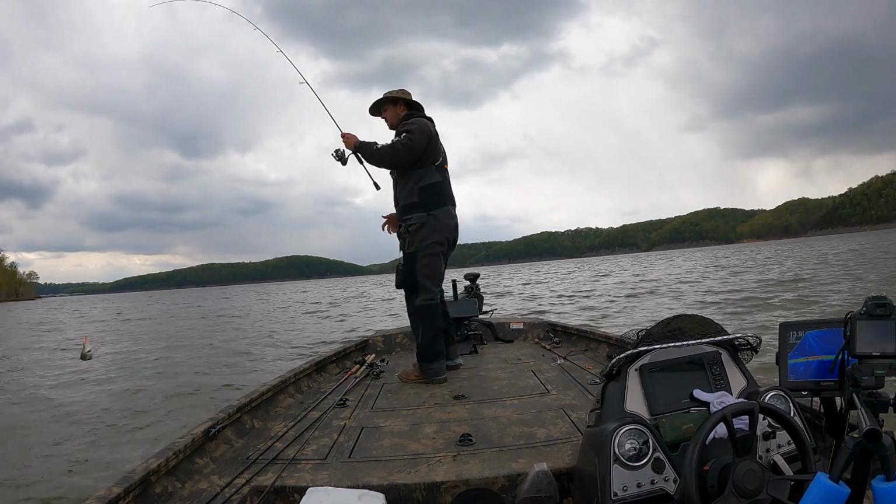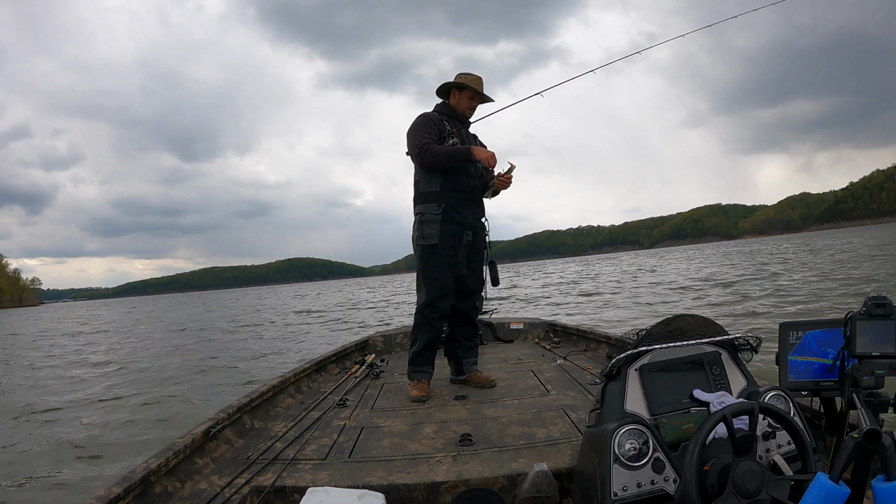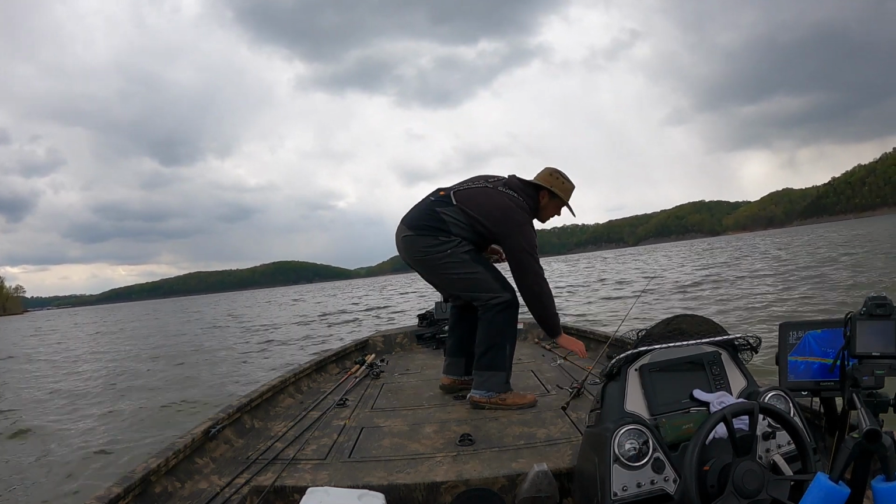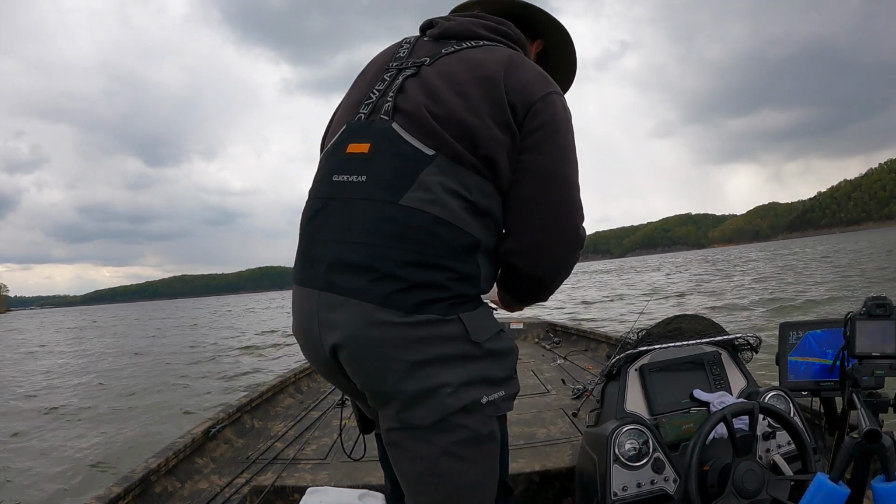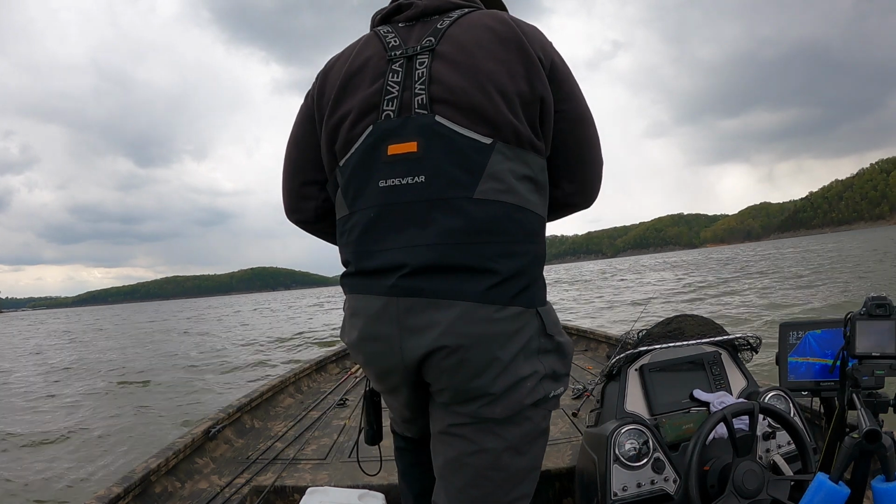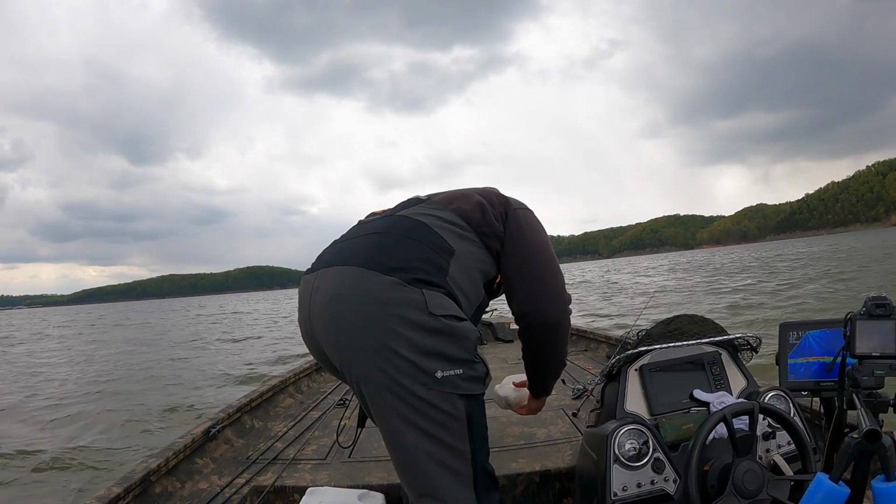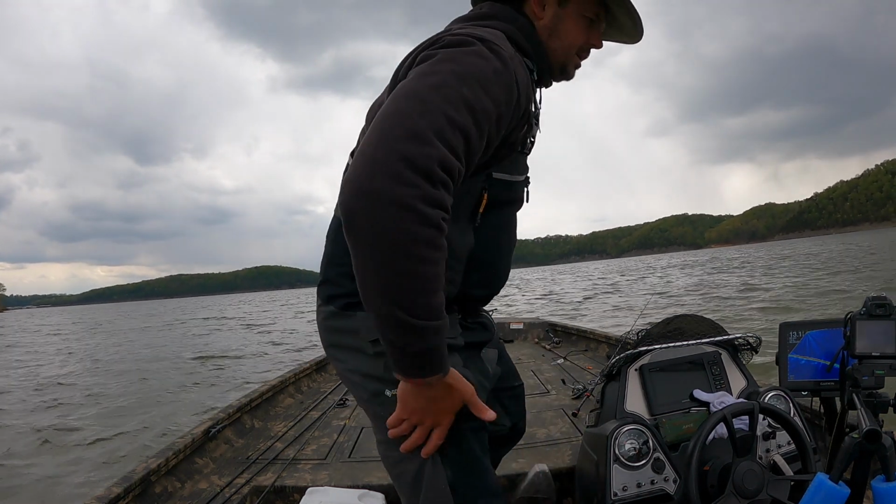Then once I feel the bite, I set the hook, which is not a huge fish. It may go in the box, may not. But the point of the clip is if you go back and watch, you can see the line coming down, and that's one of the benefits to using that braid, especially in tough conditions like this. Kind of lets you know where you're at. So I was able to get that fish.